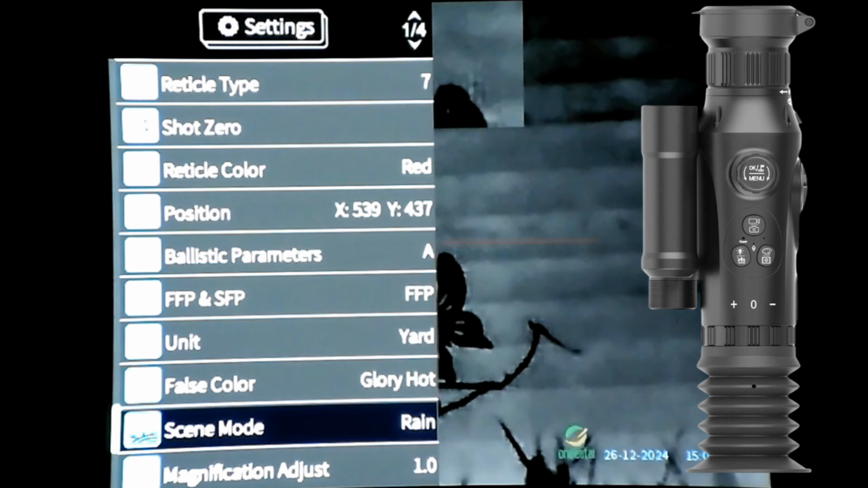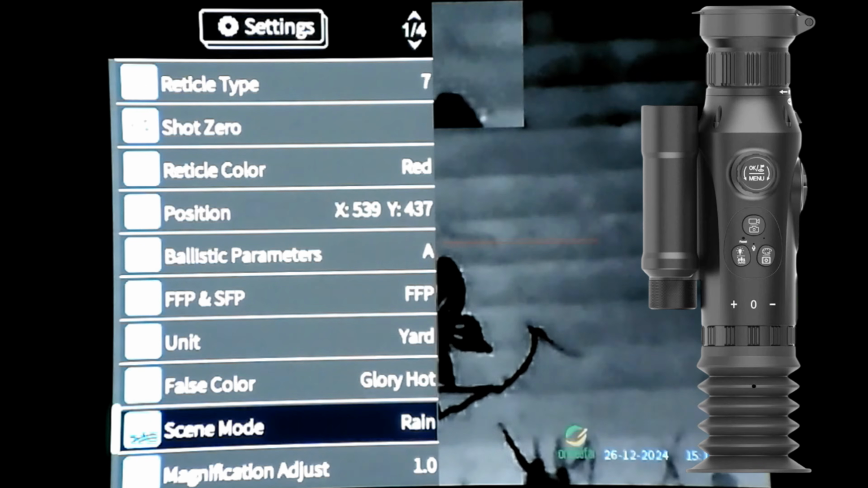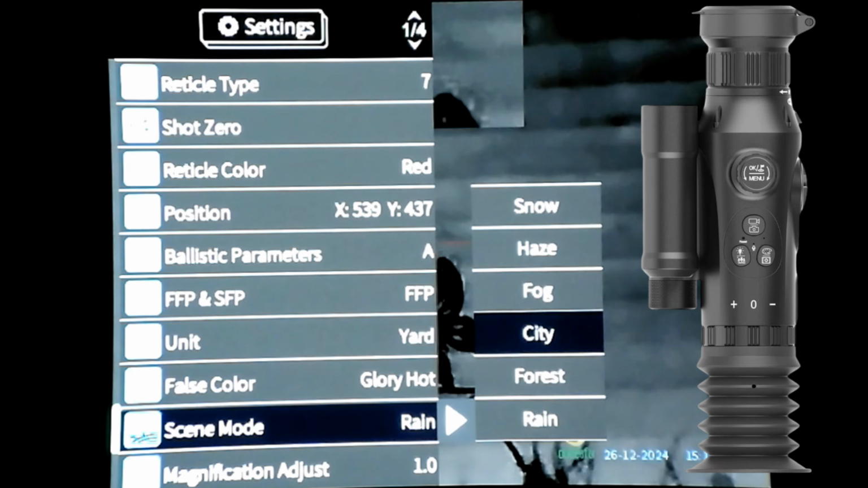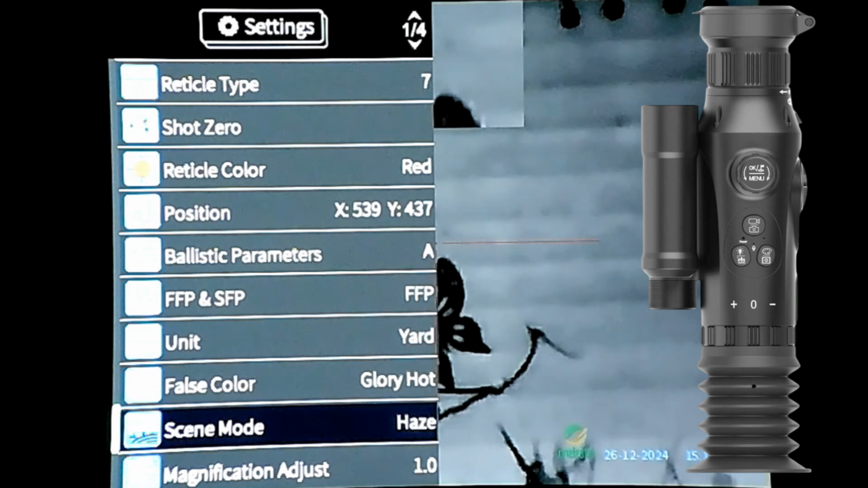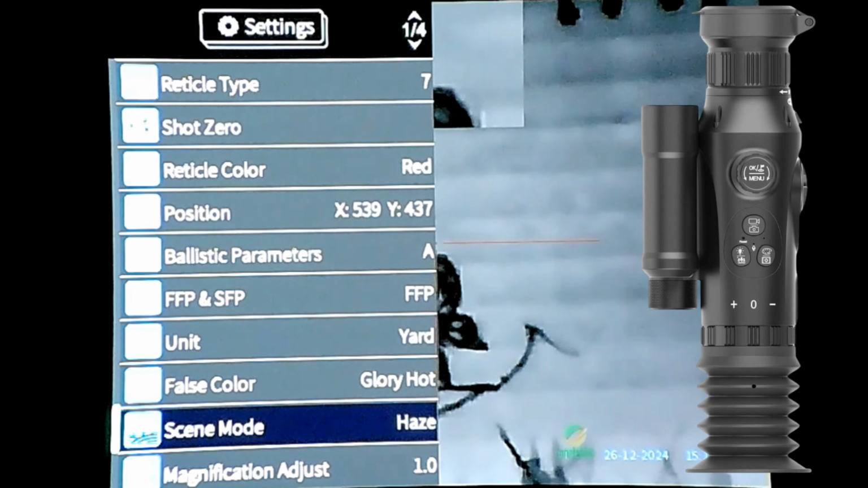It looks like the city was best for this. Let's go to haze, see if that's any different. Yeah, a bit different. In fact, the actual metal there stands out well.